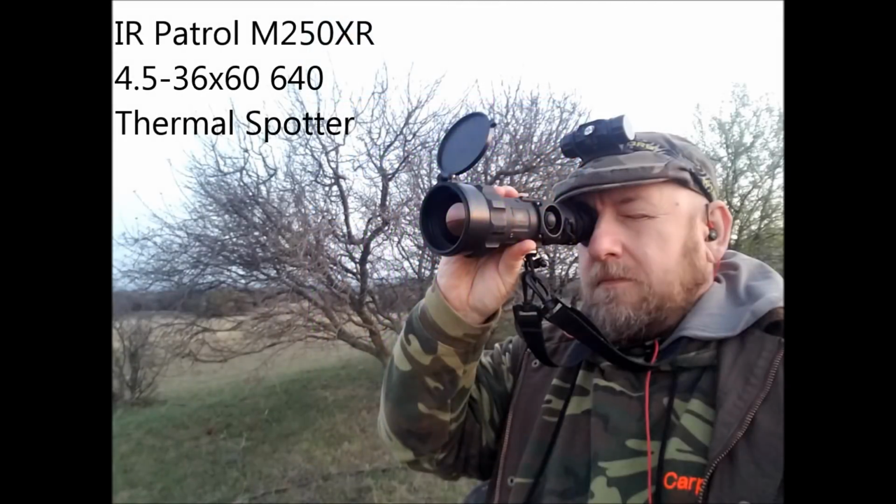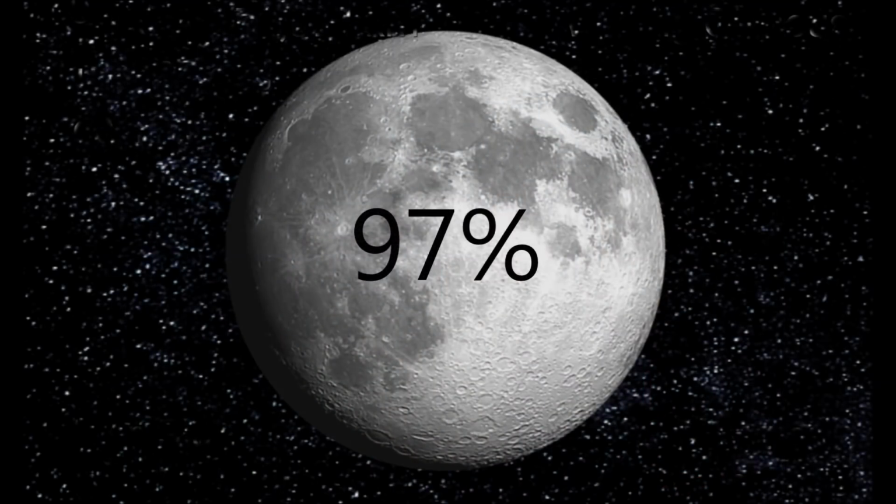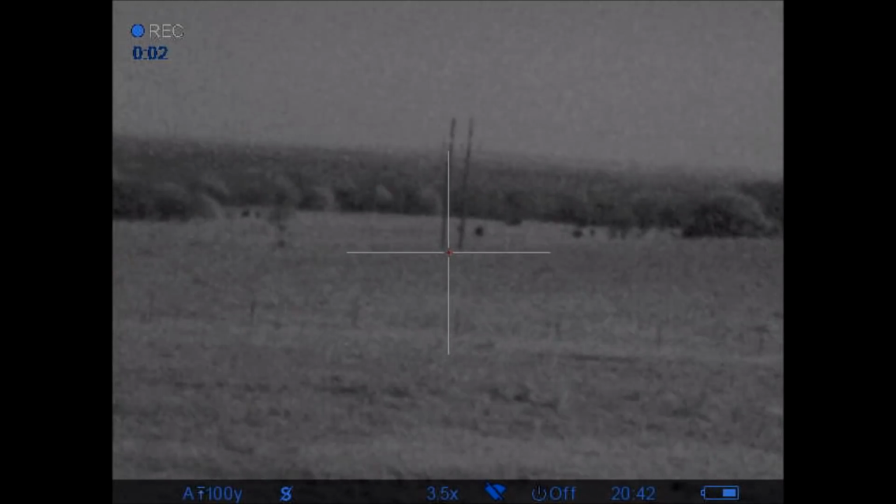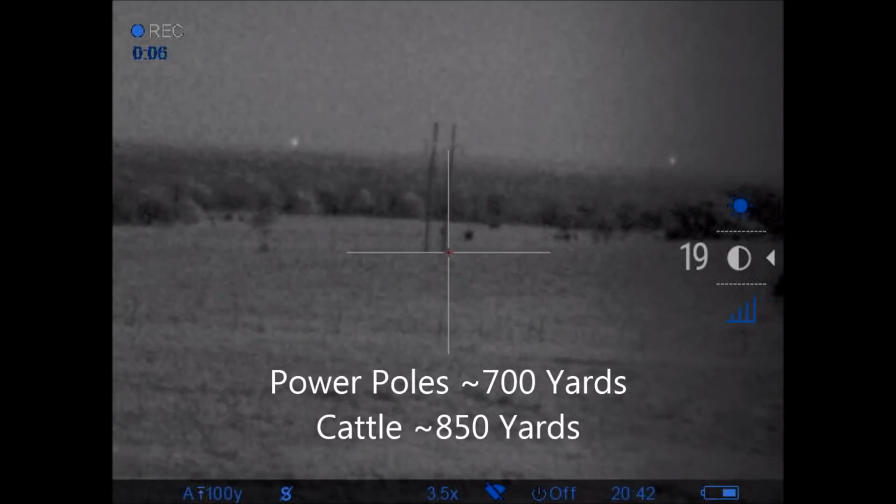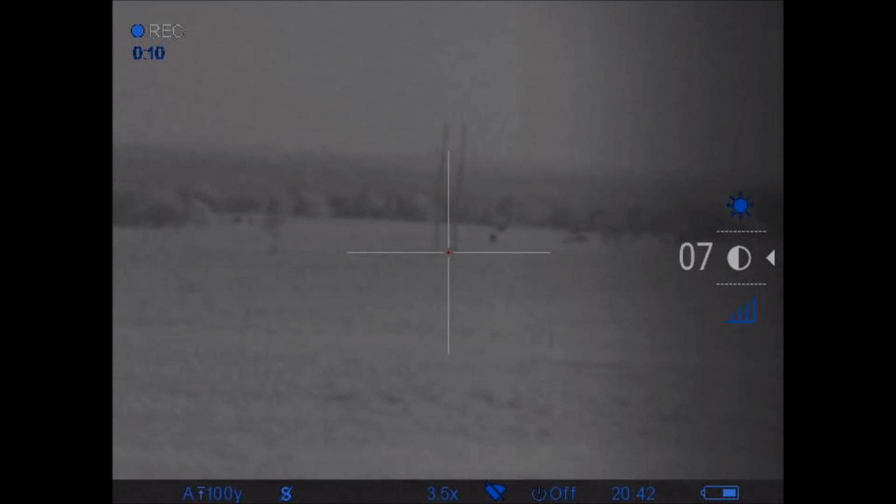Later in the week, I went up to North Texas to hunt one of my larger properties. It's a very bright moon out, so stalking was not going to be a very good option. Here I'm sitting up on top of my ridge top overlooking a very large field. The power poles you see there are about 700 yards, and the dots moving in the distance are cattle at about 850 yards.